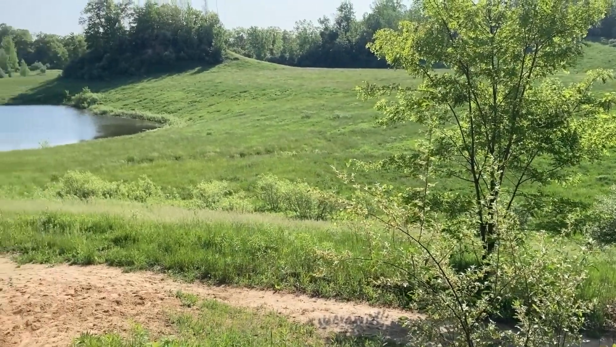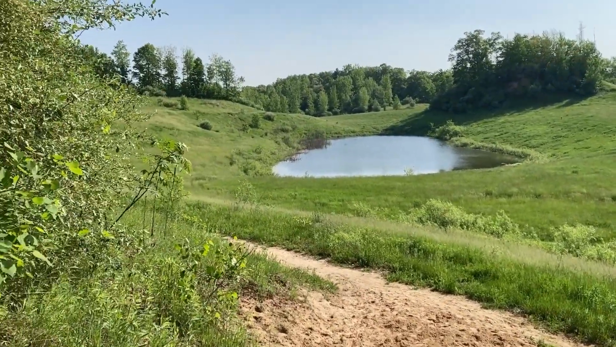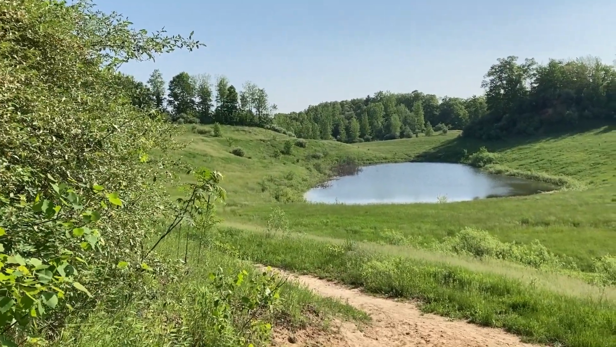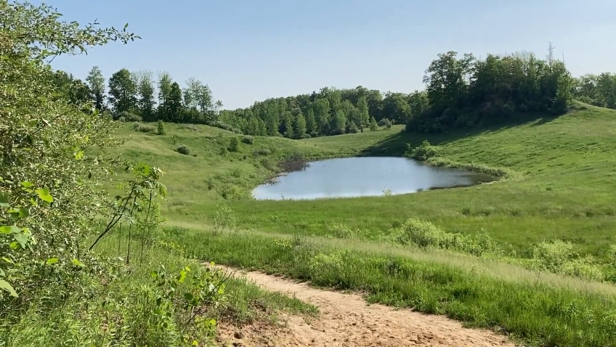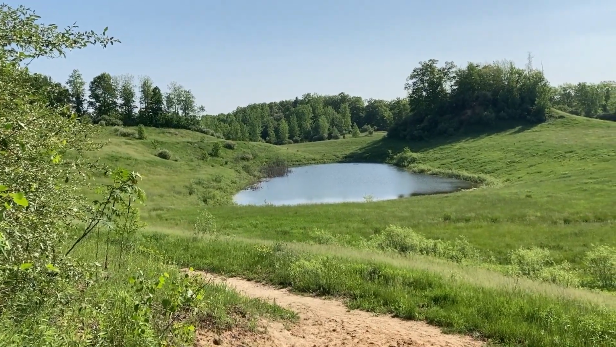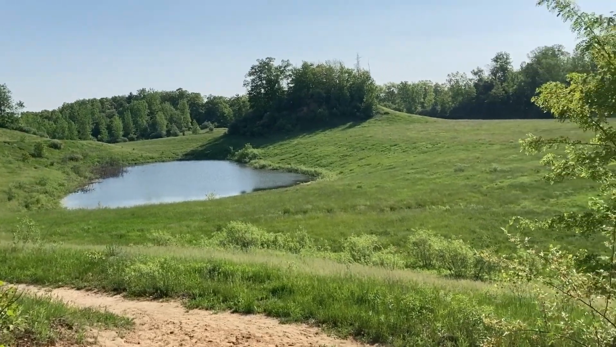And look where I ended up. We're back at this pond. Only I came from back behind the pond, and I was walking around and I'm like, I need to go back into the woods to get back to the parking lot. So I'm headed back into the woods. But it just goes to show, keep following every path to the left and you'll get back to where you started from.